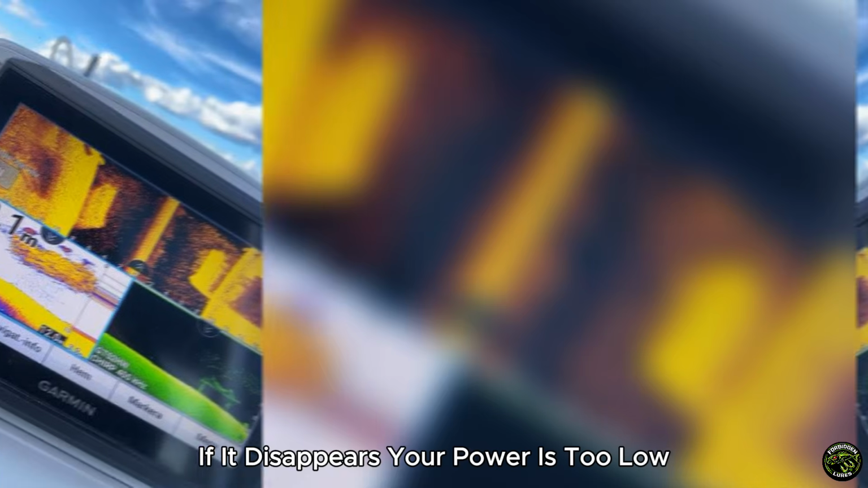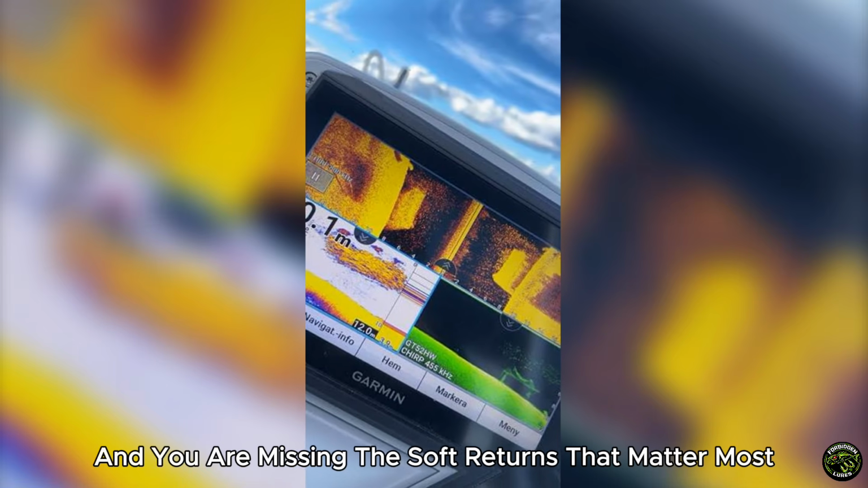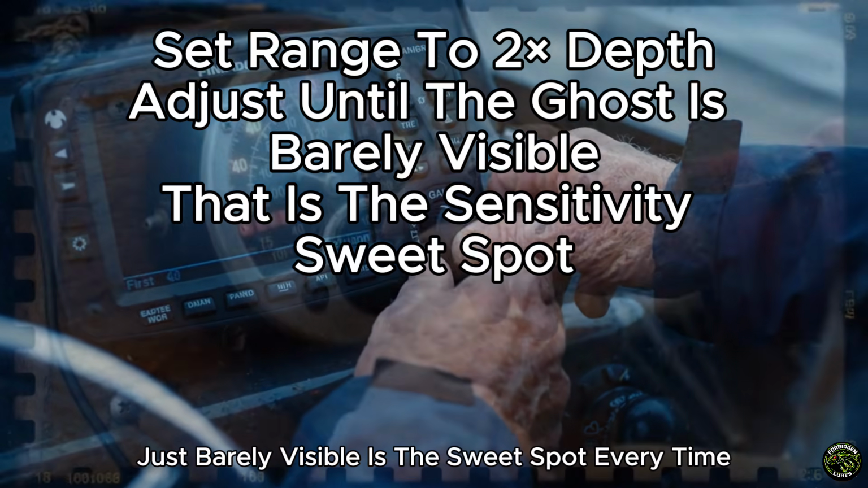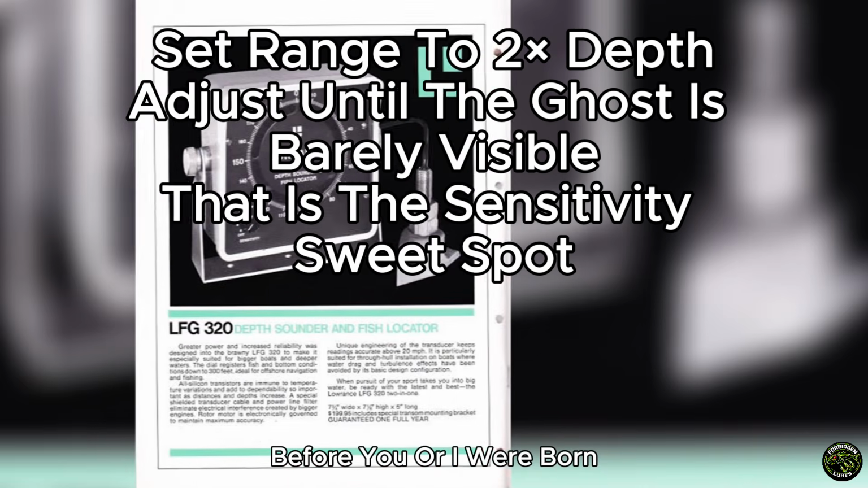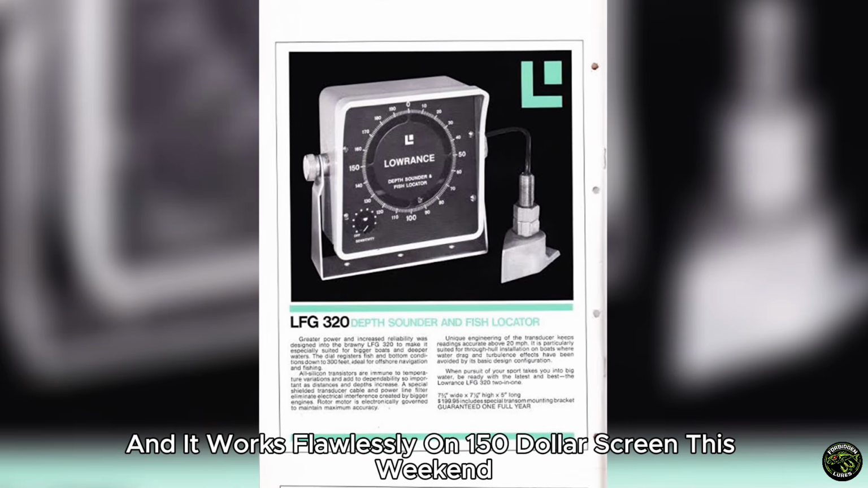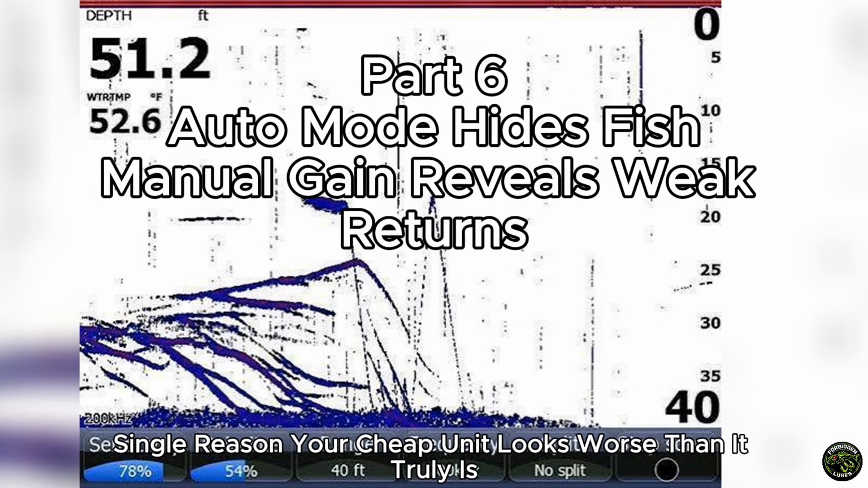If it disappears, your power is too low and you are missing the soft returns that matter most. Single fish and the thermocline. Just barely visible is the sweet spot, every time. This is exactly how anglers tuned their flashers before you or I were born, and it works flawlessly on a $150 screen this weekend.